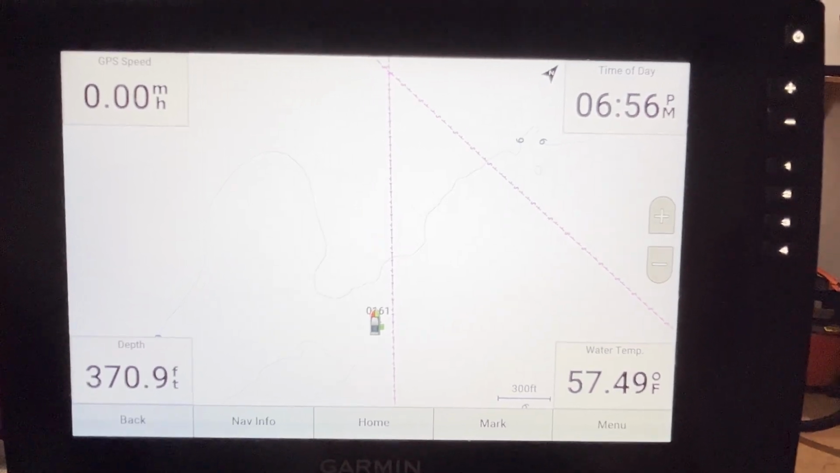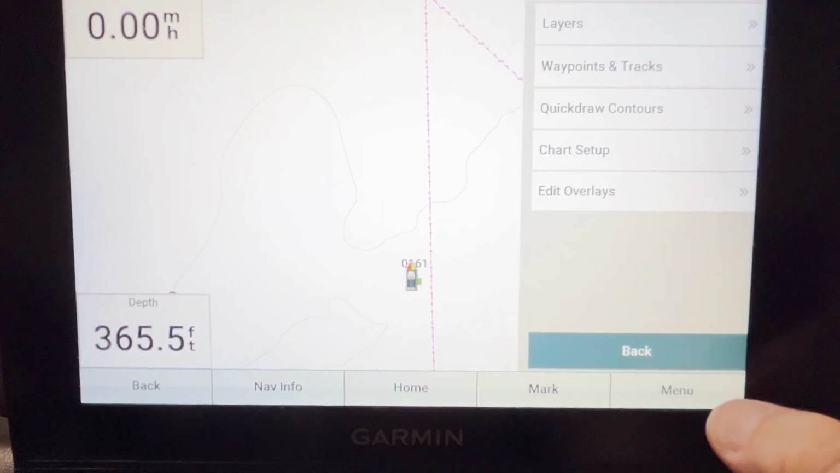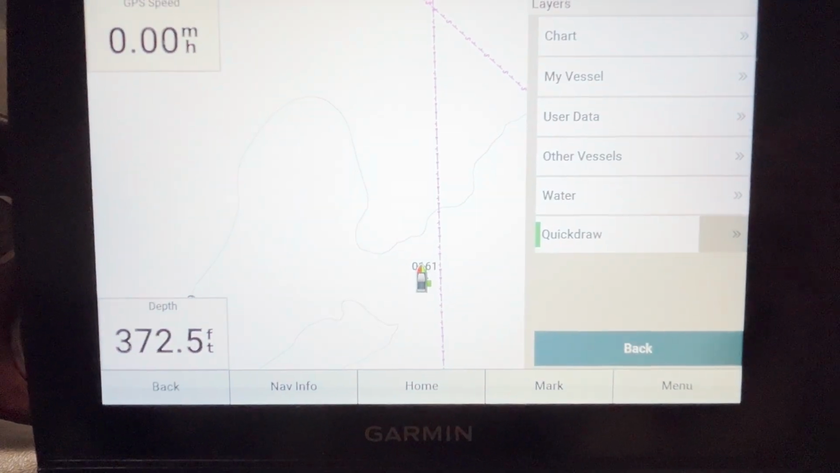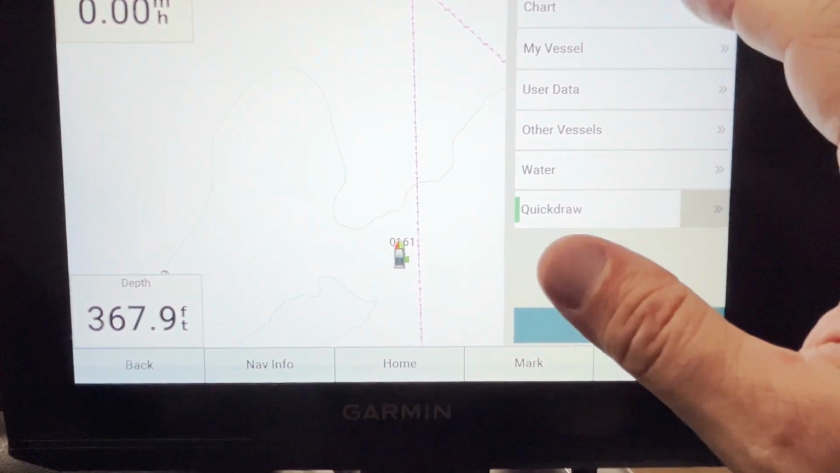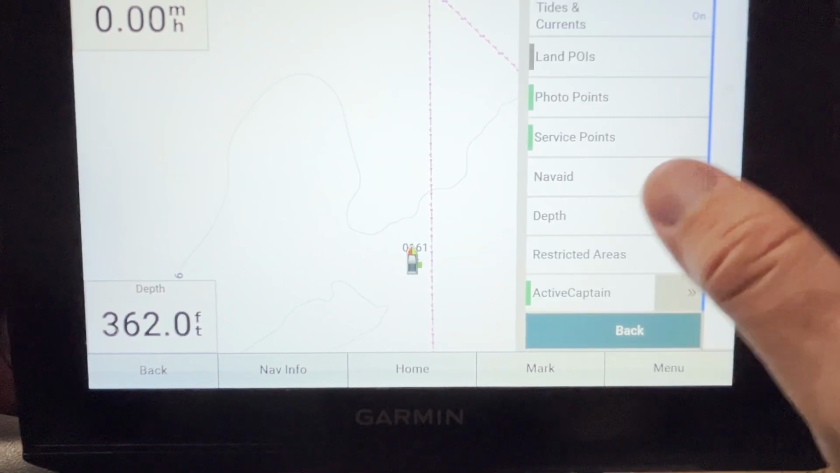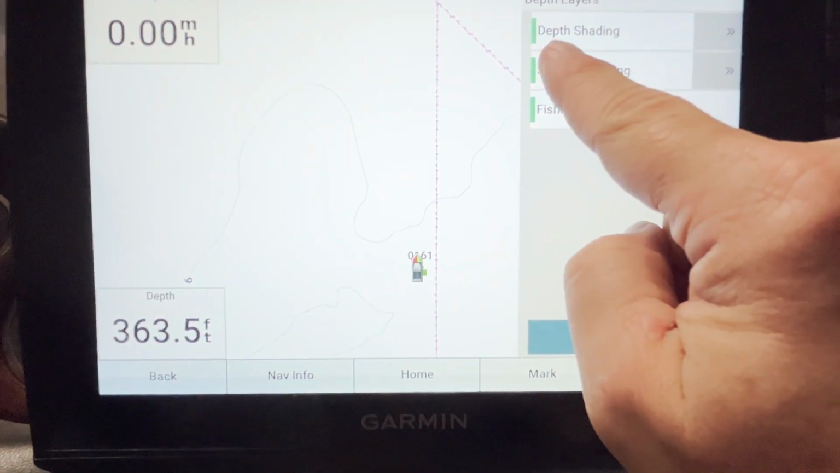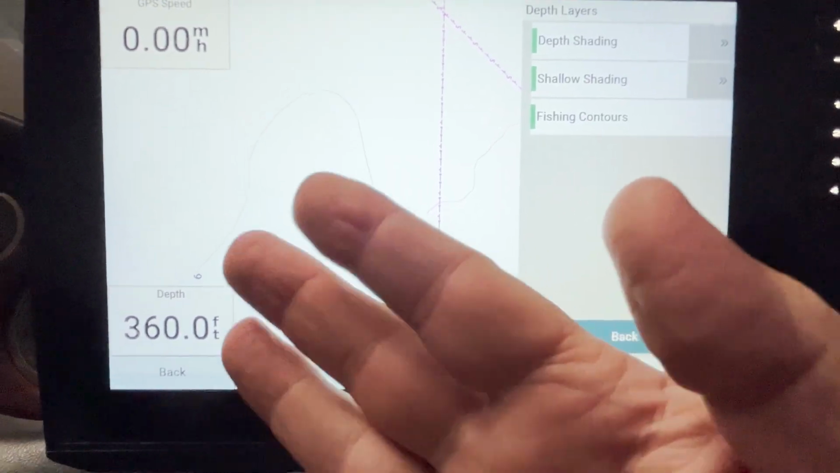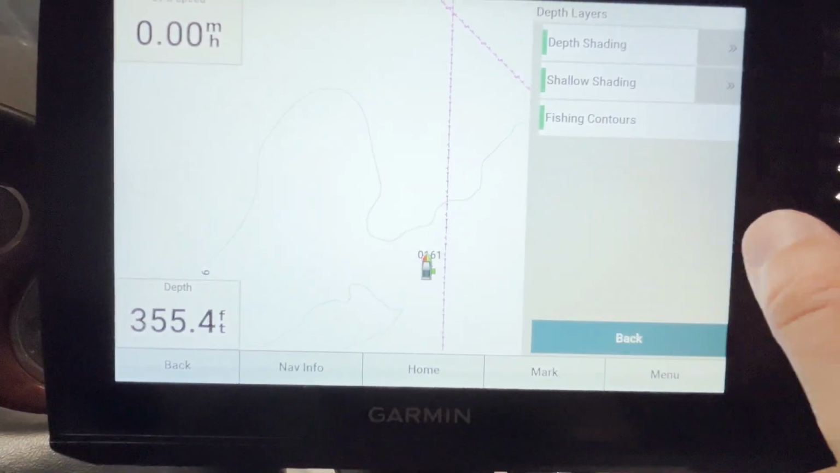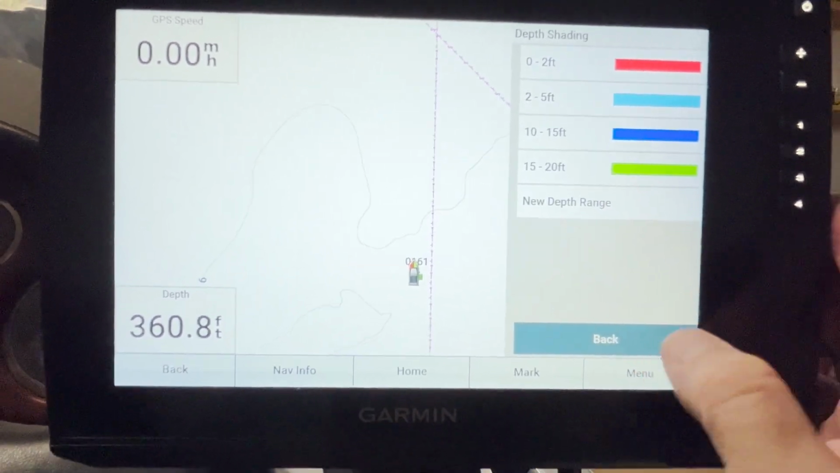All right, and the next one is going to be in the fishing chart layers menu. If we go into menu here and then hit layers, there's all sorts of useful information that we can do here. One is if you go into the chart like that, you can turn on and off your depth shading. See this green line here, or green box? That's how you turn that on and off. You can't really see it right now because I'm just in my garage and I've got the map pretty far zoomed in. And then that's where you would also change the colors as well.